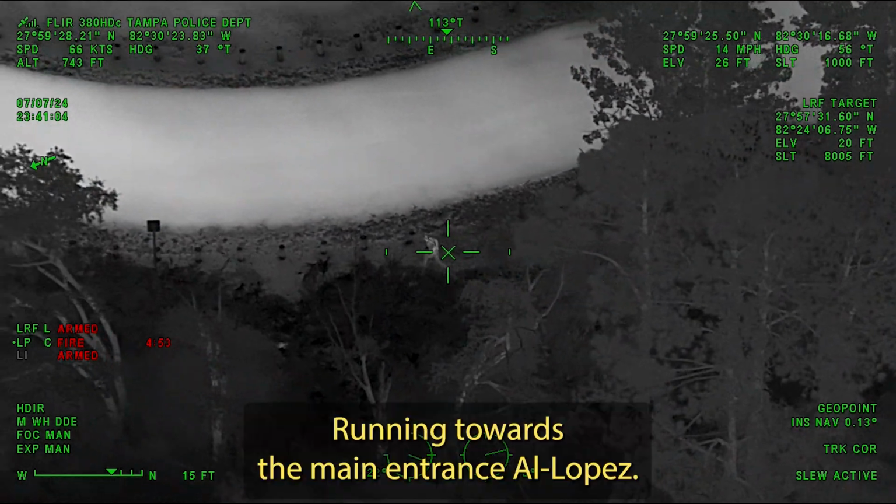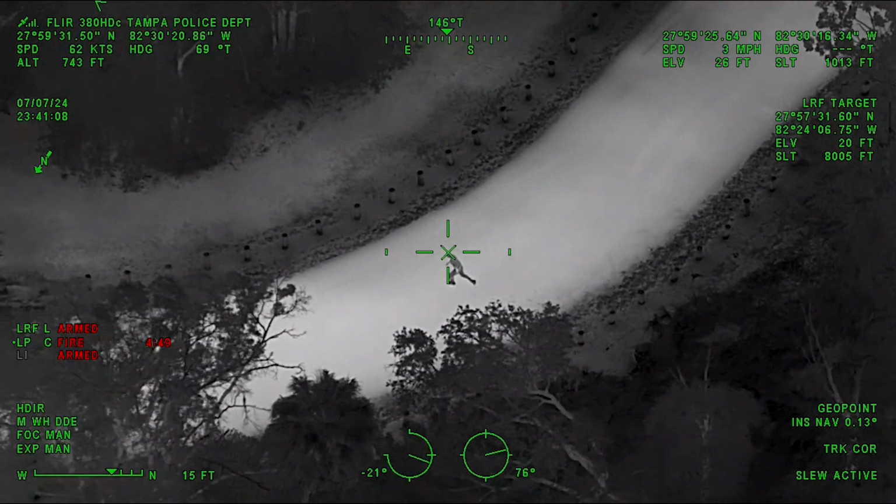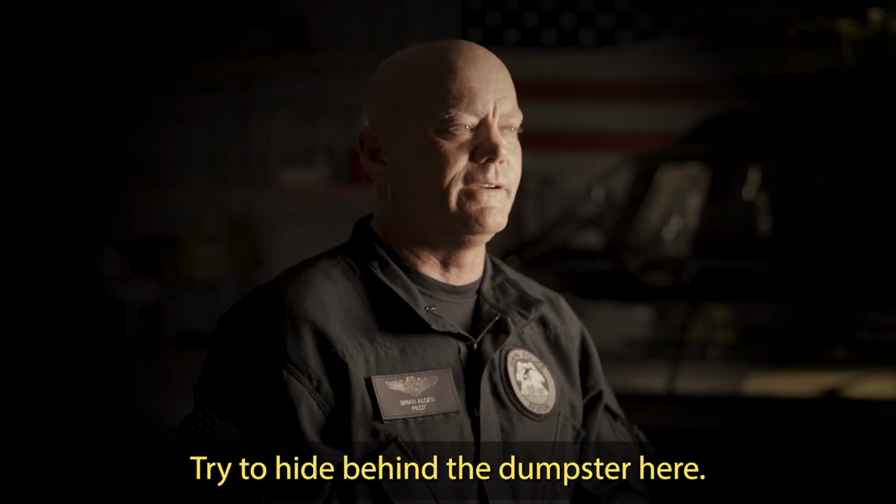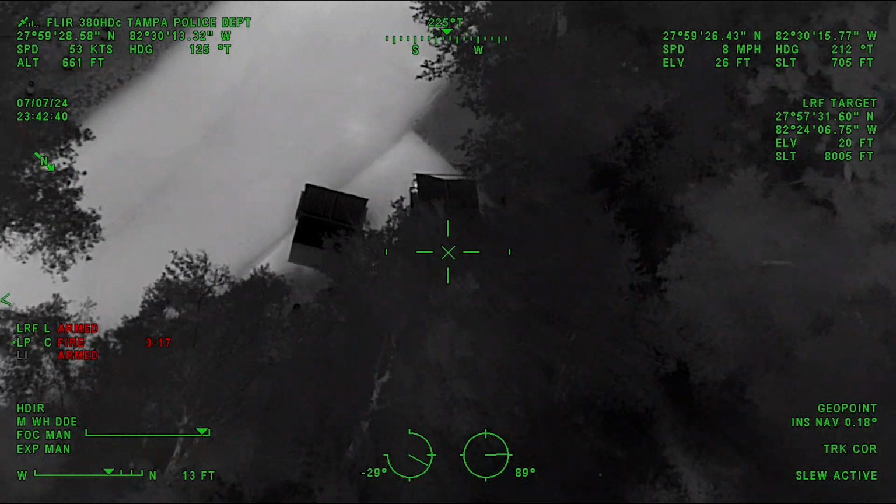Where this guy bailed off the road is actually a very large park. Running towards the main entrance of Al Lopez. We started establishing perimeter, and then I tried to figure out my best way to deploy myself. Trying to hide behind a dumpster here. It was pitch black, so he couldn't see anything, so he decided that the dumpster was probably going to be the best place to hide.